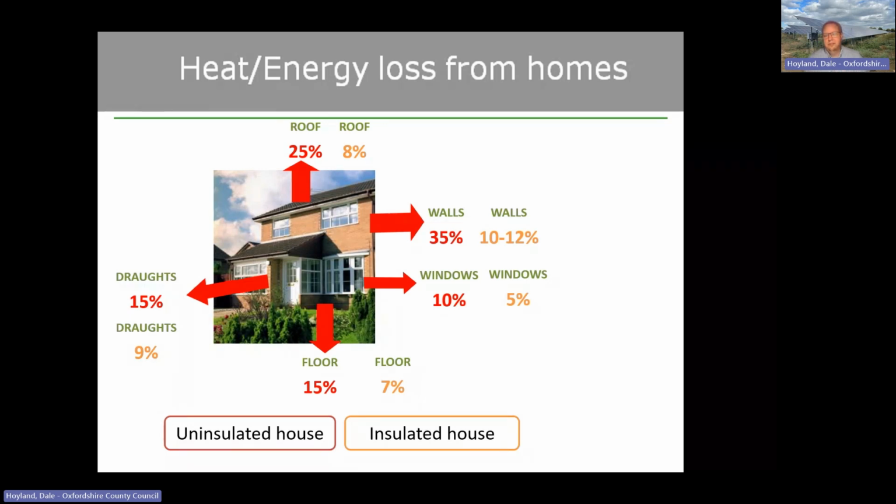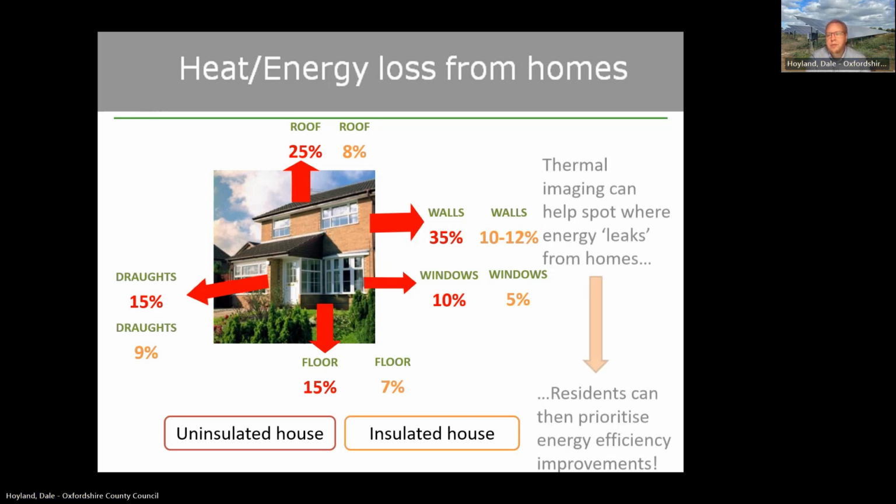5 or 6% savings there. Windows, you'll notice the savings are less, and of course, it would be an expensive job to do. So yeah, considerations there, I guess, in terms of cost and such like. But there may be other benefits such as aesthetics or sound reduction if you live on a main road, etc.